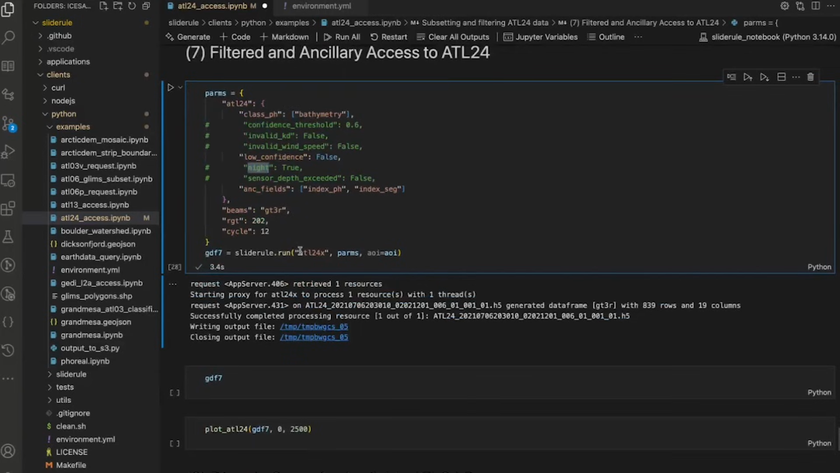Or we have a calculation of what the maximum sensor depth is for the ATLAS instrument when measuring bathymetry. Sometimes we think the algorithm will find bathymetry beyond that sensor depth. But if you want to just reject all of that, you can turn this on and say, if the sensor depth is exceeded, turn it to false, and that way you'll only get photons in which the sensor depth is not exceeded.